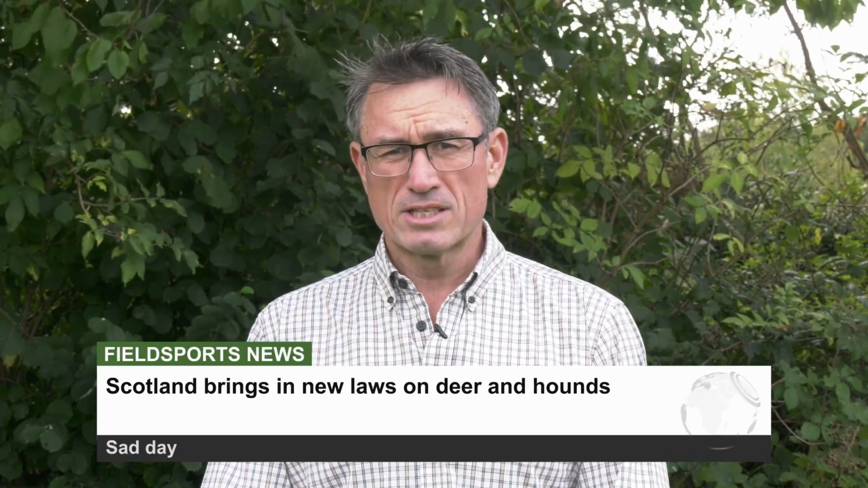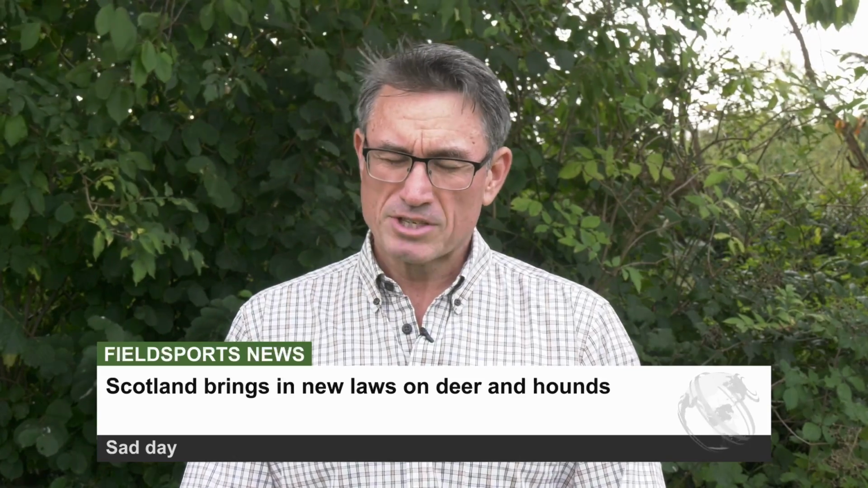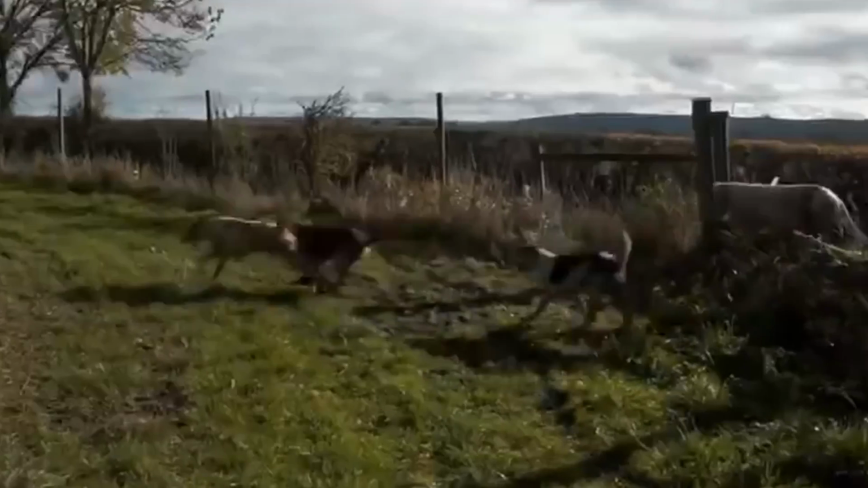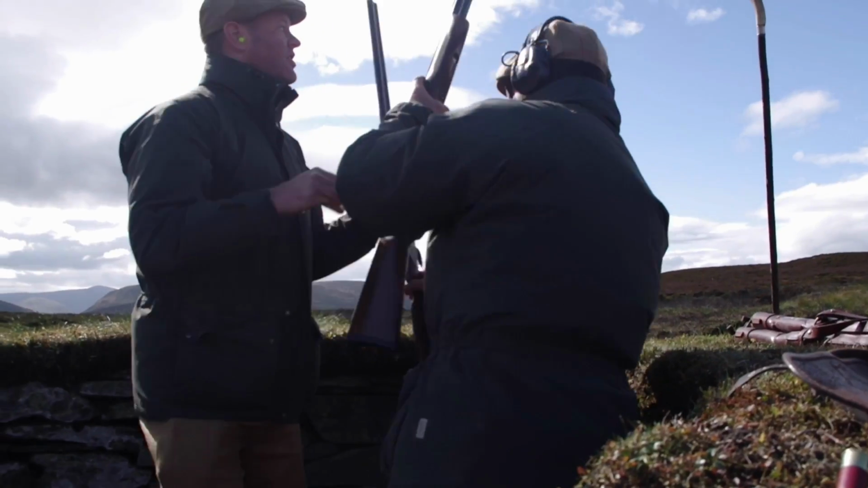Another new law on the statute books is the Hunting with Dogs Scotland Act 2023, which came into force on the 3rd of October 2023. This is the law that aims to ban trail hunting. Nature Scott has now published a series of forms and licensing guidance for hunts and shoots on its website.